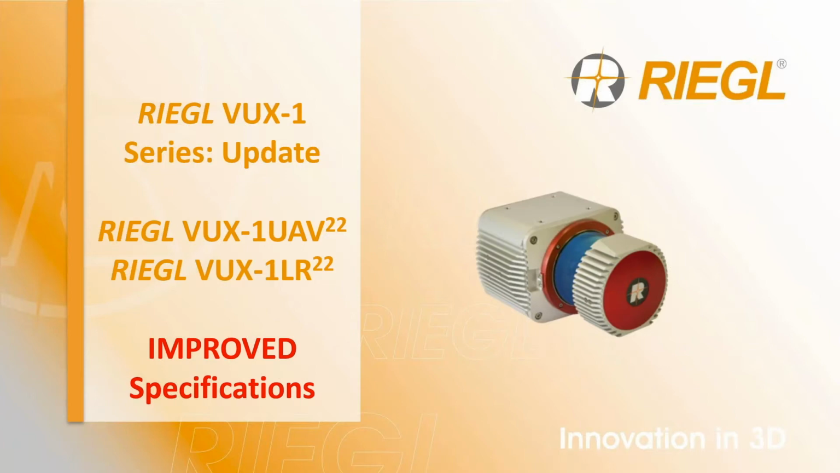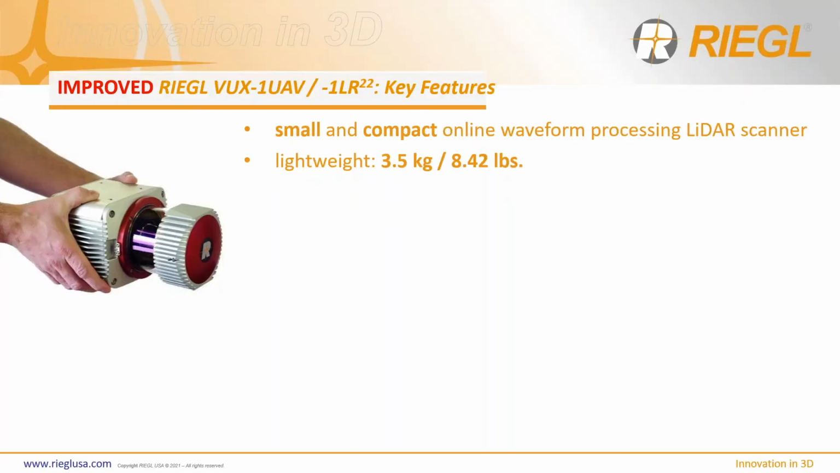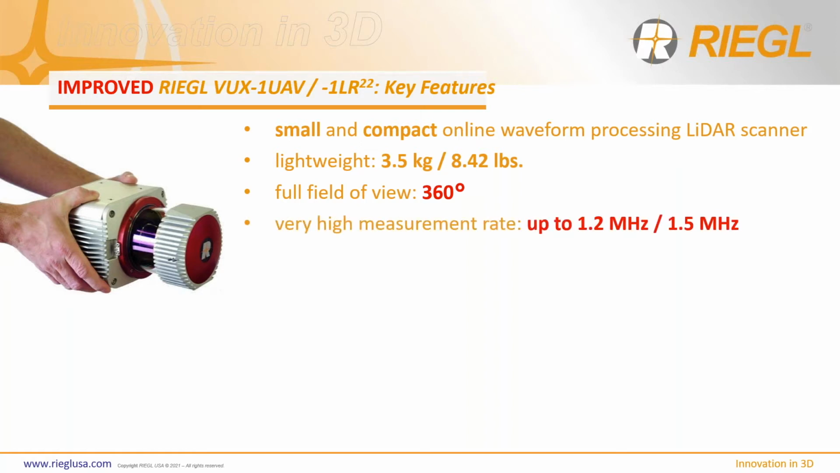Now, as we enter the year 2022, I'd like to discuss some new and exciting improvement updates to our well-established VUX-1 series. The improved VUX-1 series is the same size and weight. However, all of our sensors of the improved series now offer a full field of view of 360 degrees. There is no additional firmware that is required for purchase to unlock that. And they offer a very high pulse repetition rate of up to 1.2 MHz for the VUX-1 UAV or 1.5 MHz for the VUX-1 LR.